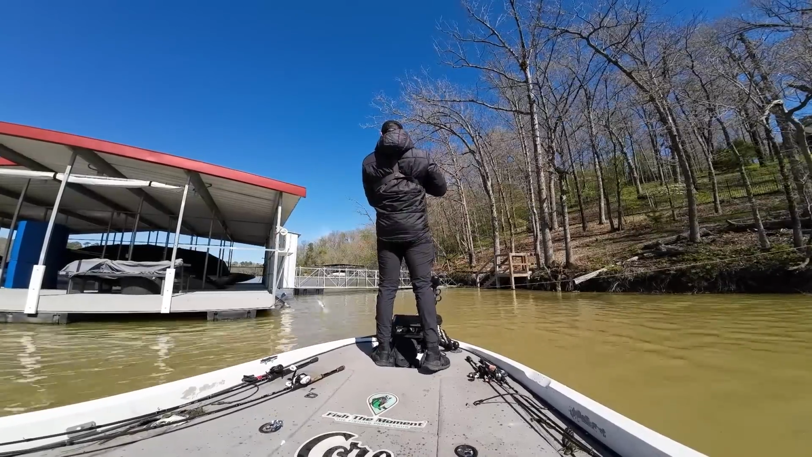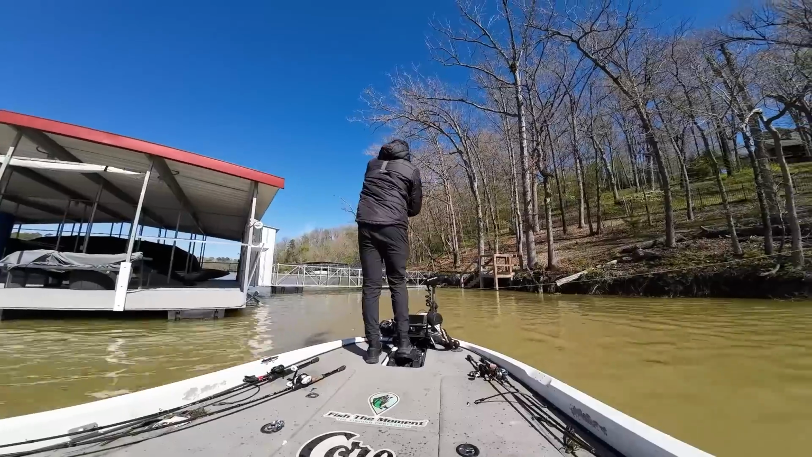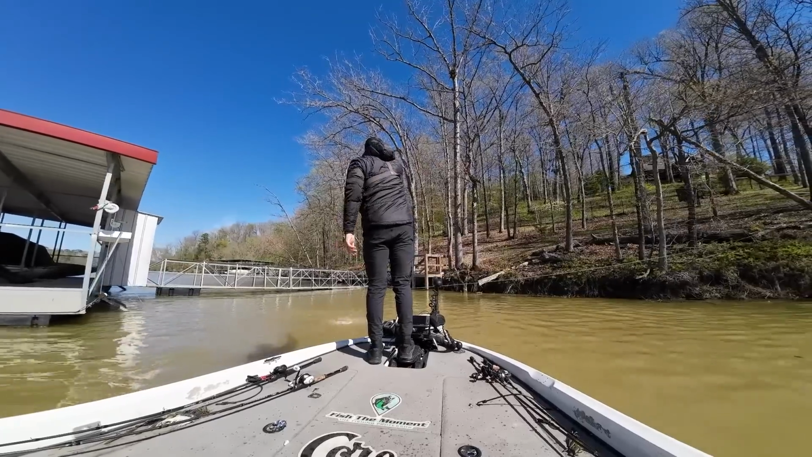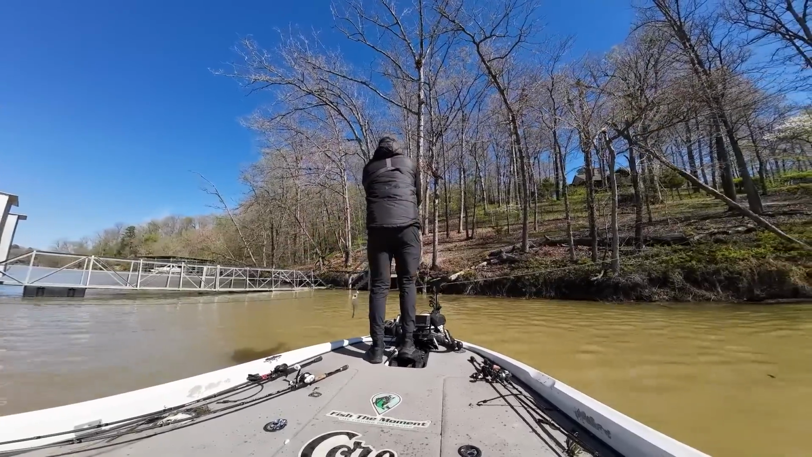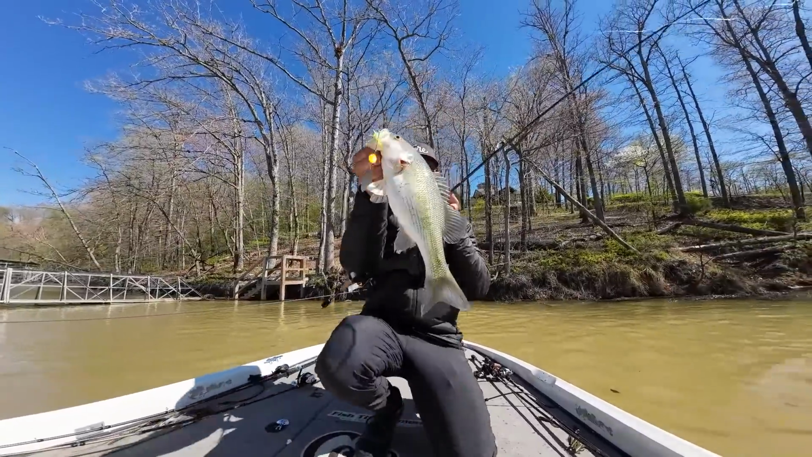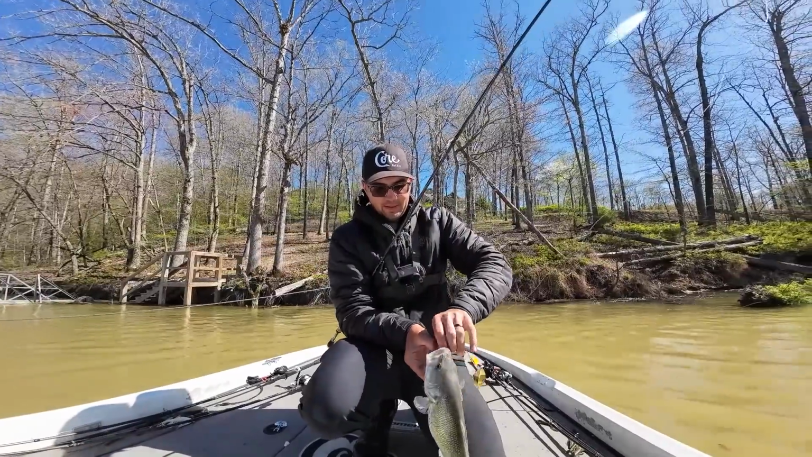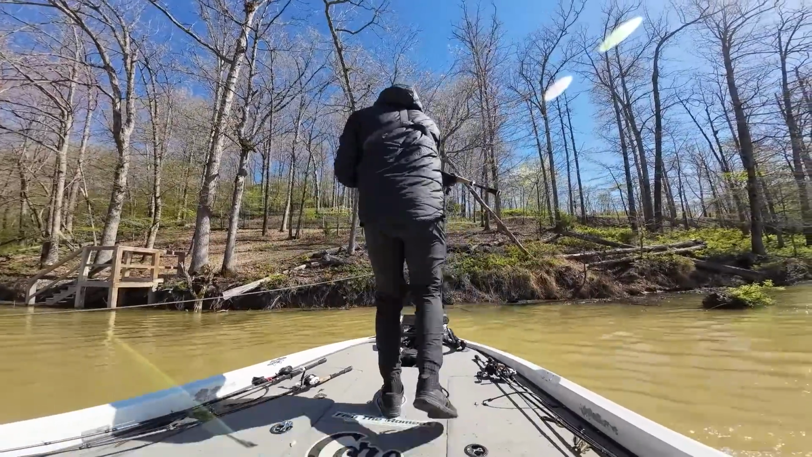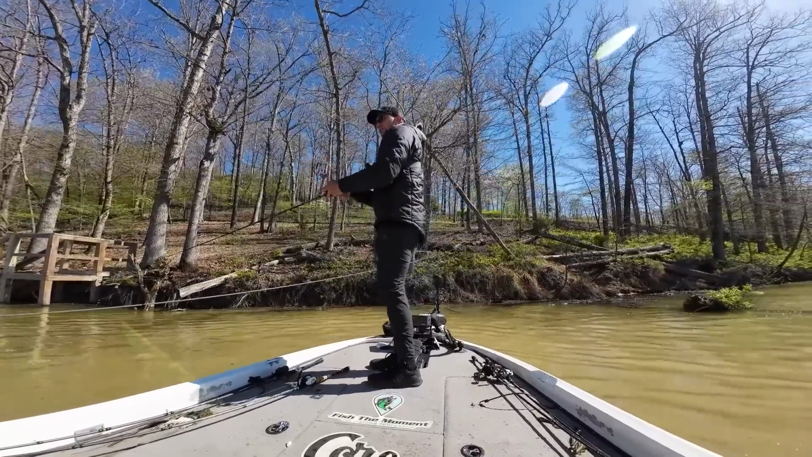Got another one. Oh, he got me over the cable. Come on, fish. Come on over here. Let's see if I can get this figured out. Fortunately, it's not a real big one. Here we go, a nice little fish right there. That's actually a really nice spotted bass off that beam. Beautiful fish. Another 2 fish off of one of these deals. I'm just gonna stay right here, fire like this.